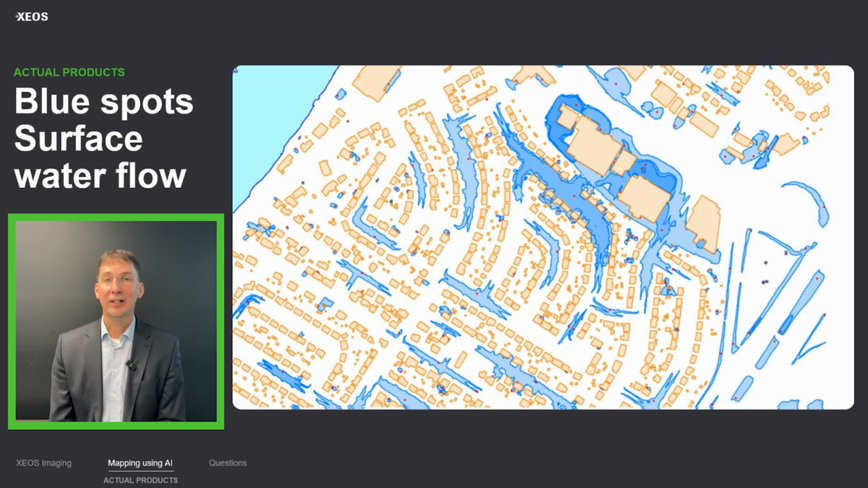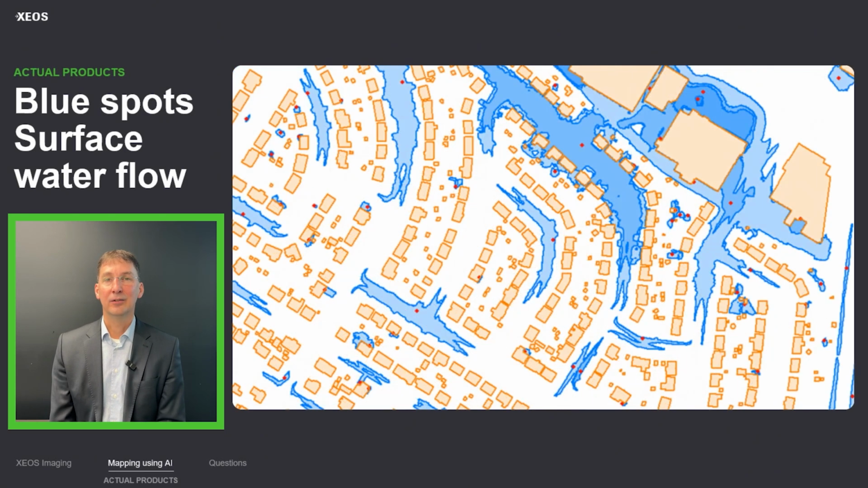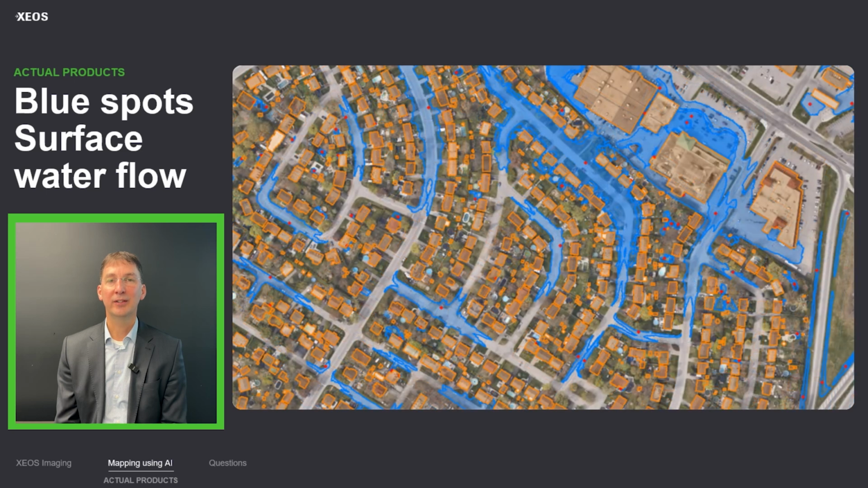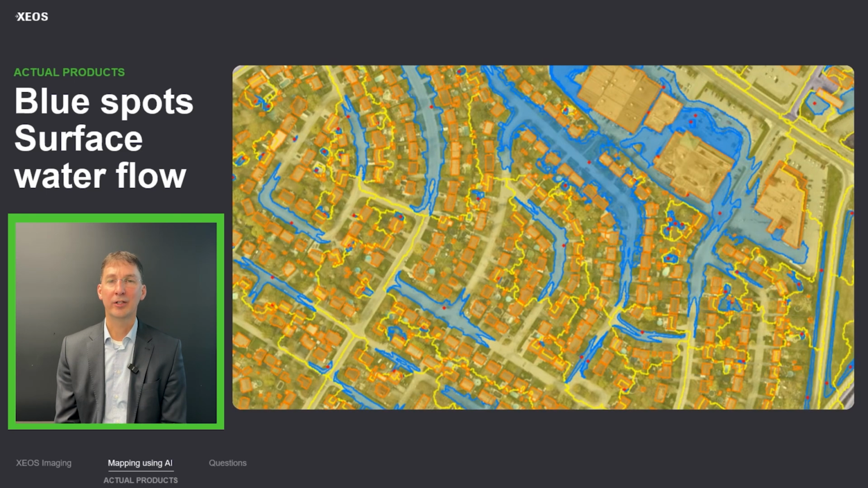We also give a layer that is the low point of the blue spots, which tells you in attribute the exact depth of the blue spot. We also provide a layer corresponding to the watershed or the micro watershed that brings the water to each blue spot.